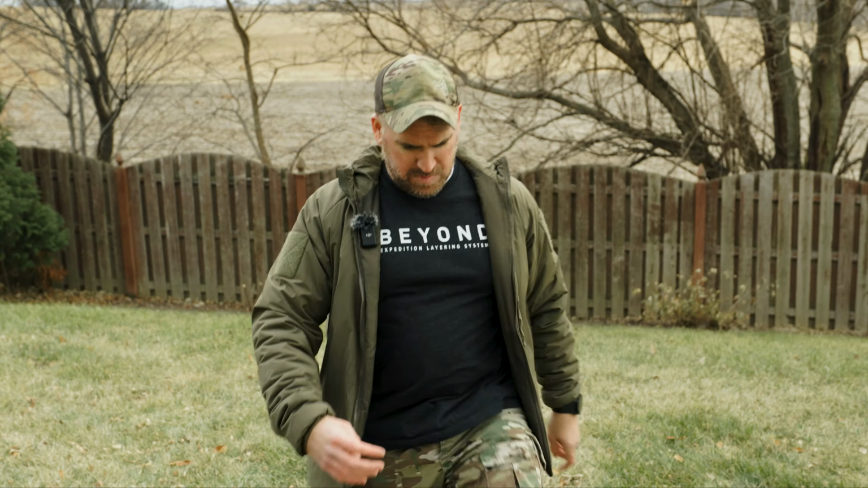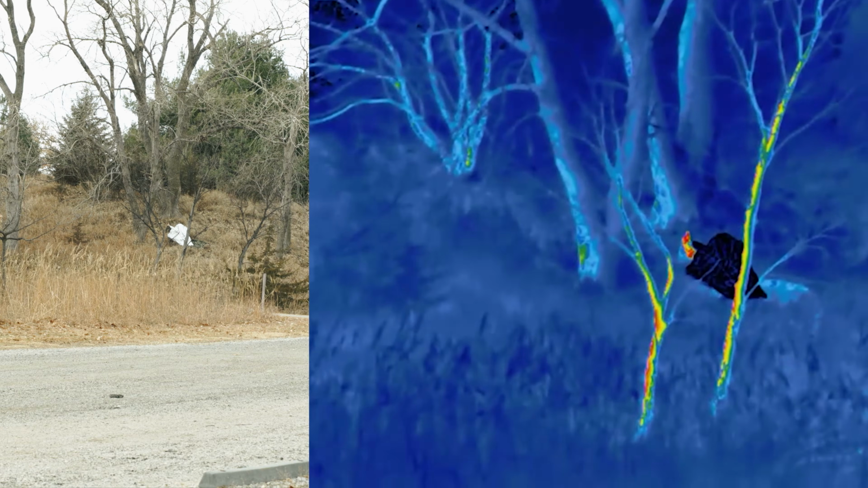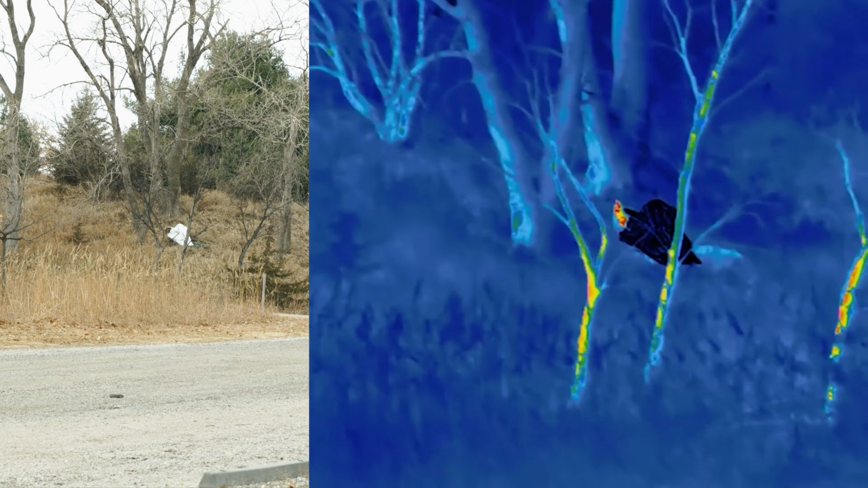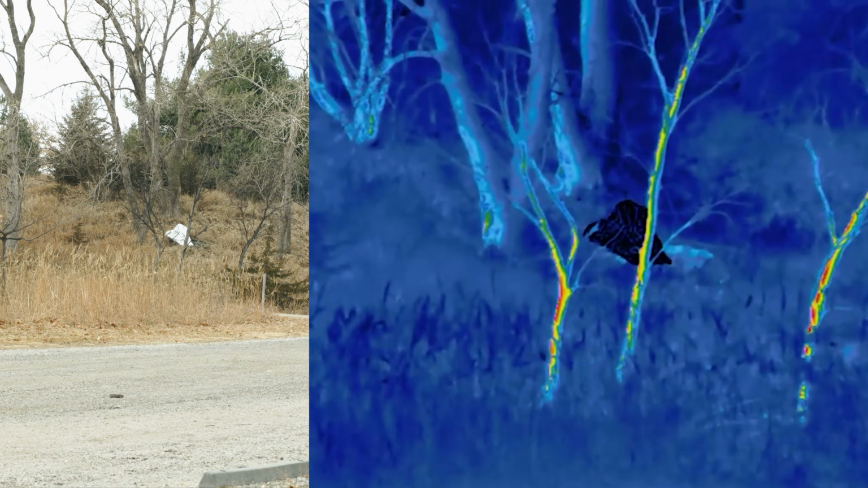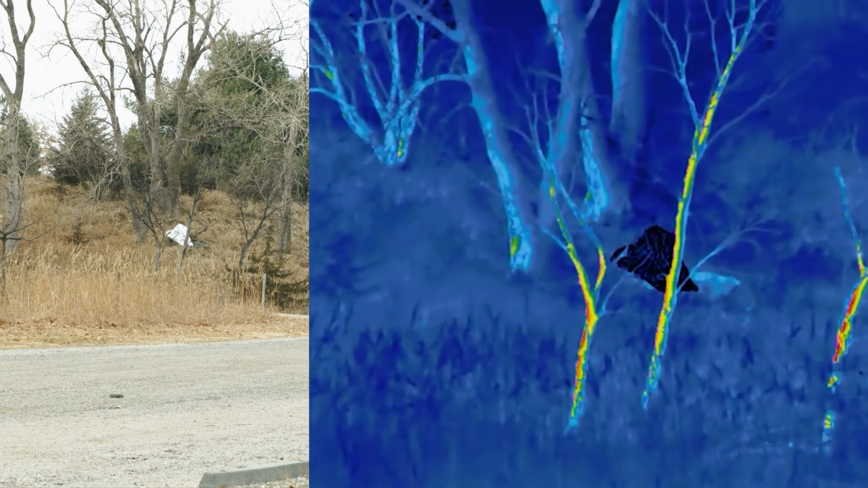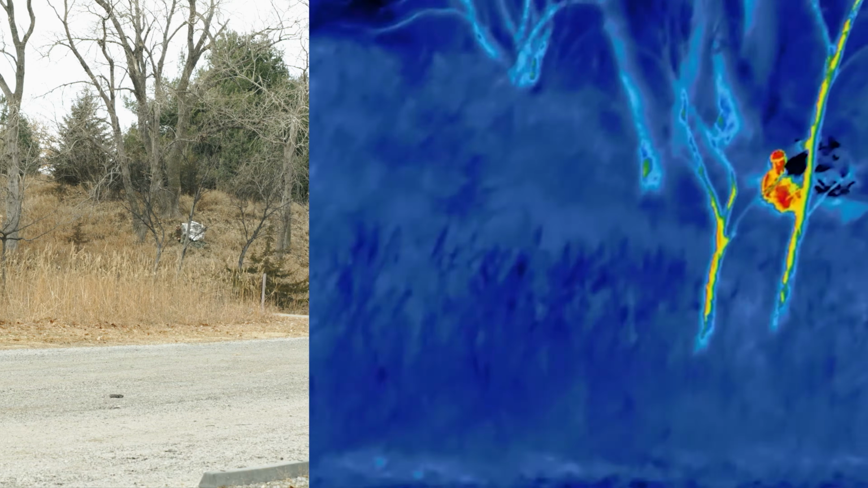Now though, what about our bag of dumb? It's probably the most obvious thing in the whole image. The contrast of the thermal properties of the Mylar make you stand out just as much as your entire thermal signature. And even from a distance, you're very obvious to anyone with a thermal.